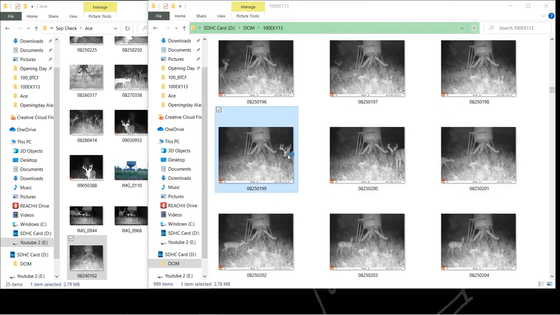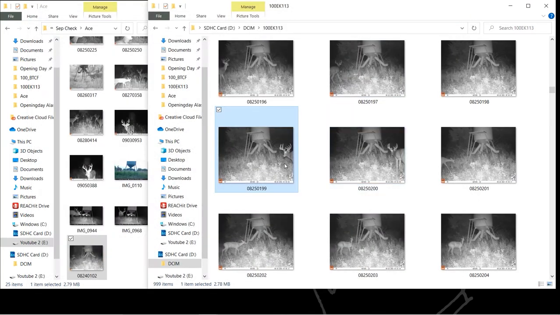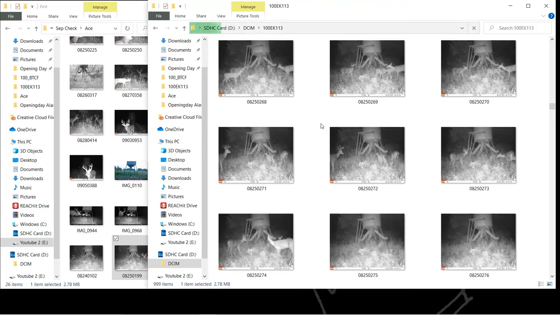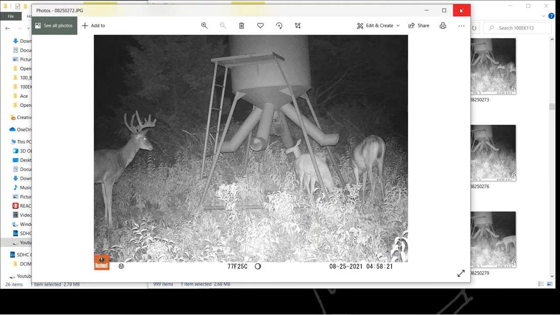This is the buck we call COVID. He didn't really do a whole lot, but he is mature. So I'd like to see him in person. I don't know. It's kind of up to, I mean, if someone wants to shoot him, I guess. But he is a 5.5-year-old deer. Yeah, he doesn't look very good right there.